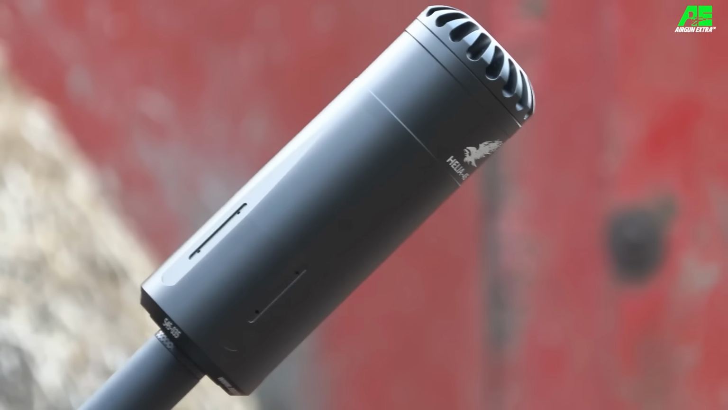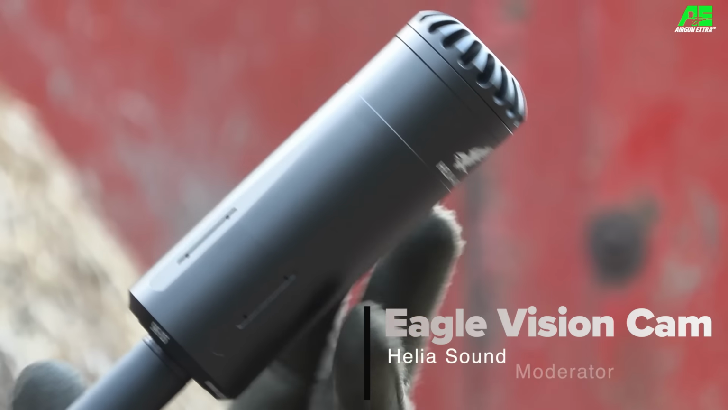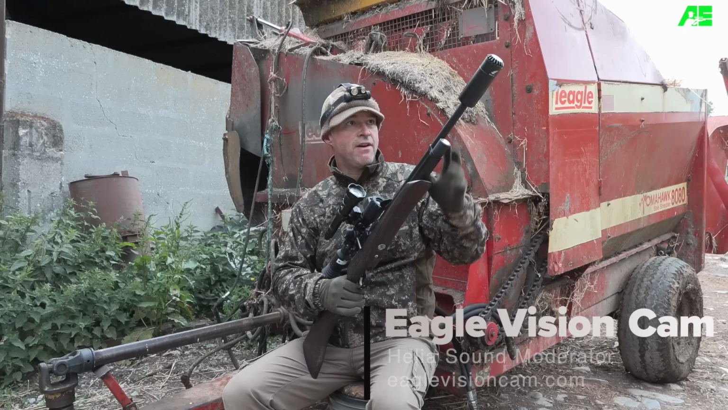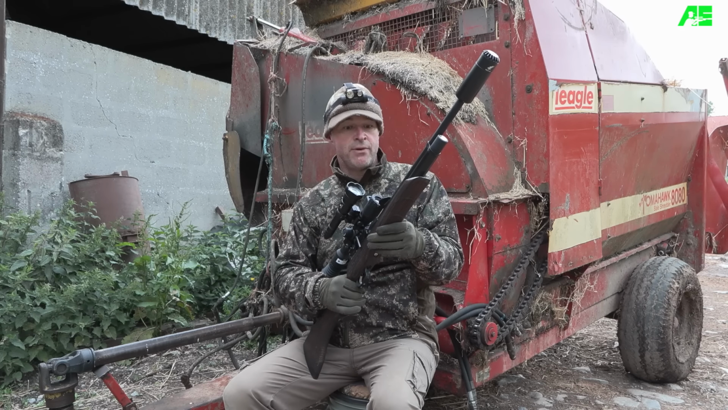The silencer is from Eagle Vision Cam. It's the Helia model. It's quite a chunky little silencer and it's very, very effective. I've been using it on several guns recently and I've been very, very impressed with it.